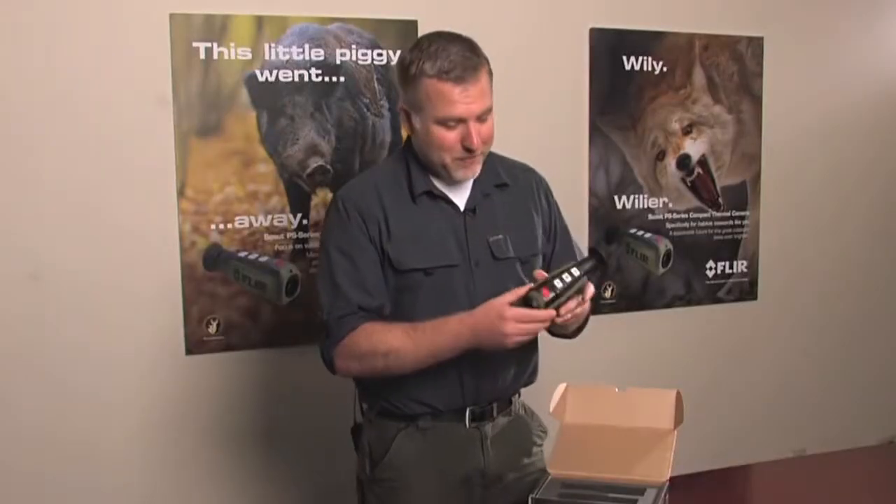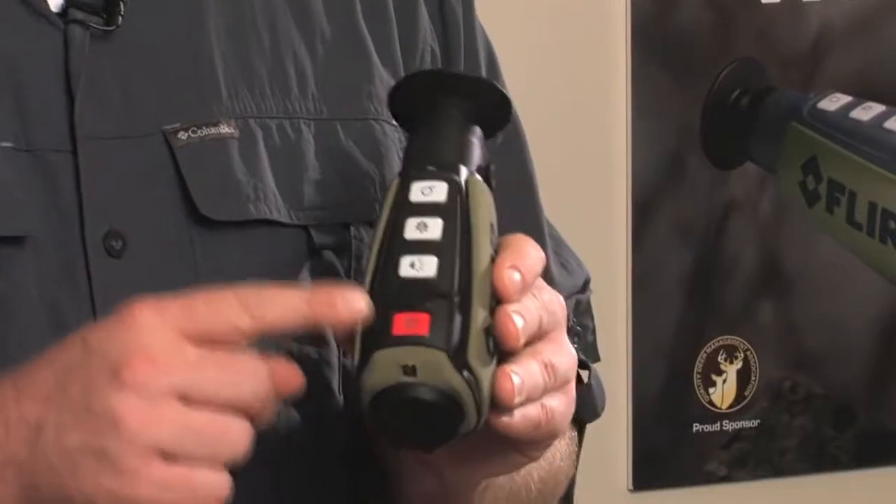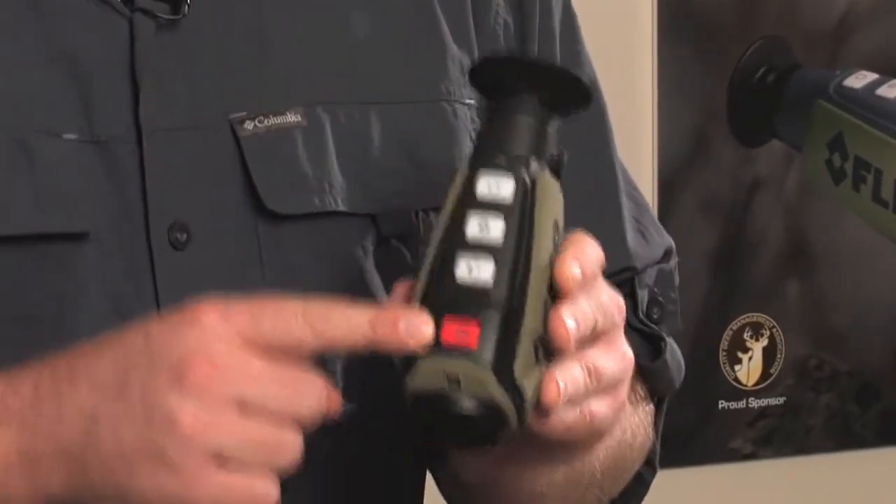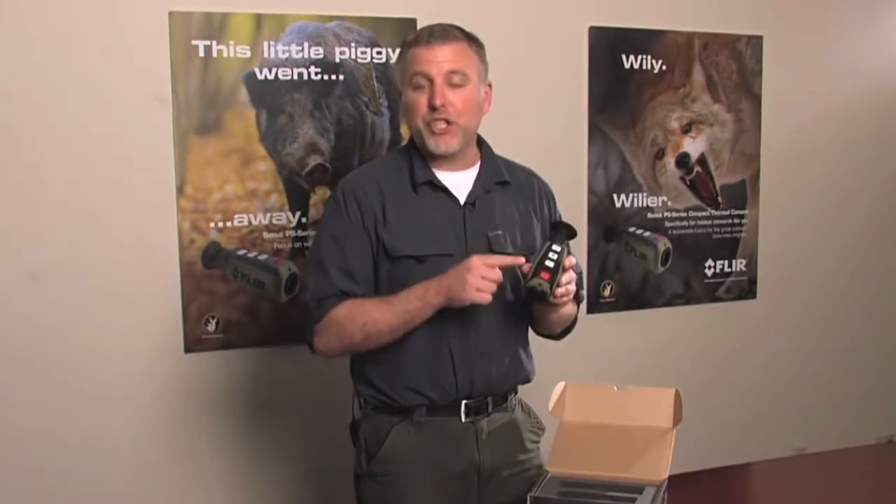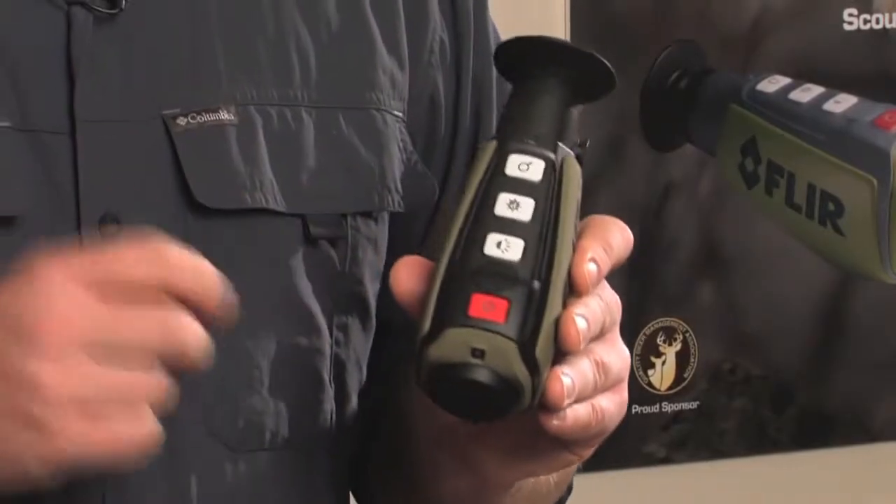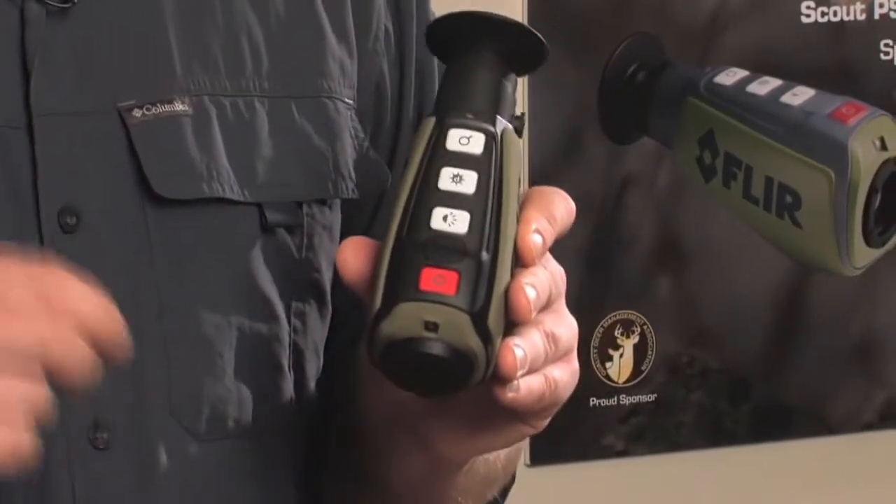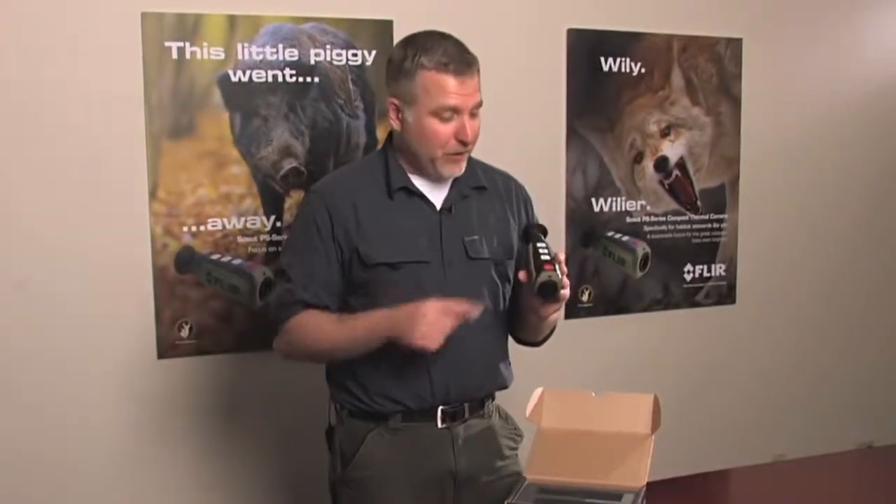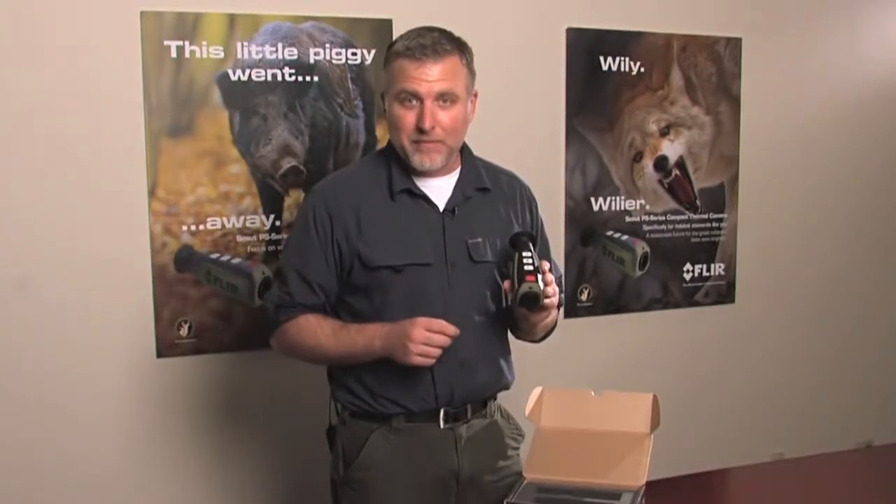Now onto the buttons. The first button you're going to want to be aware of is the power button. Push this button to turn the unit on or off. The Flir Scout PS comes equipped with a power shutdown mode. After 5 minutes of inactivity, the unit will shut itself down in order to save battery life. However, before it shuts down, it's going to give you a countdown, and at any time during that countdown, you can push any of these buttons to abort the shutting down sequence.